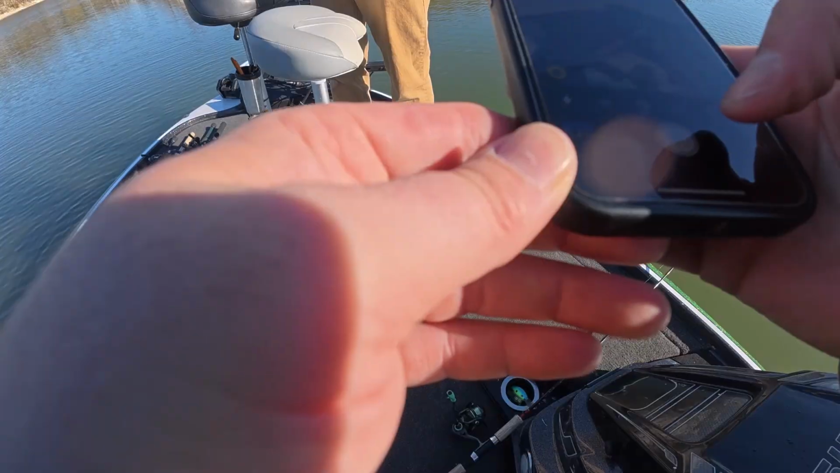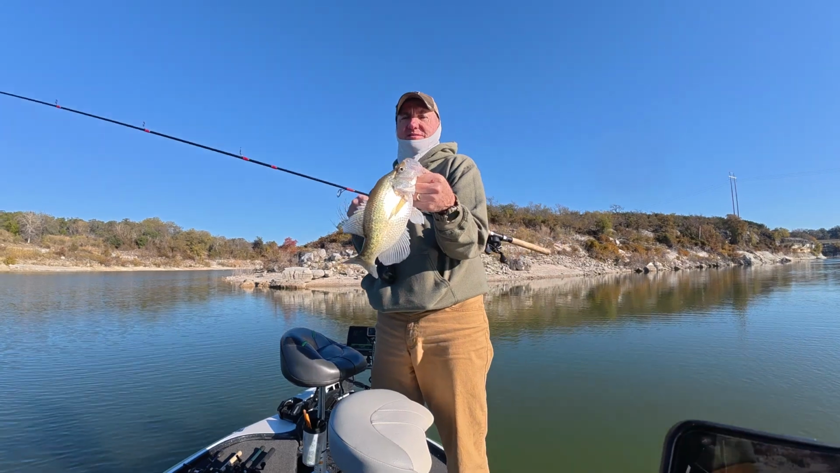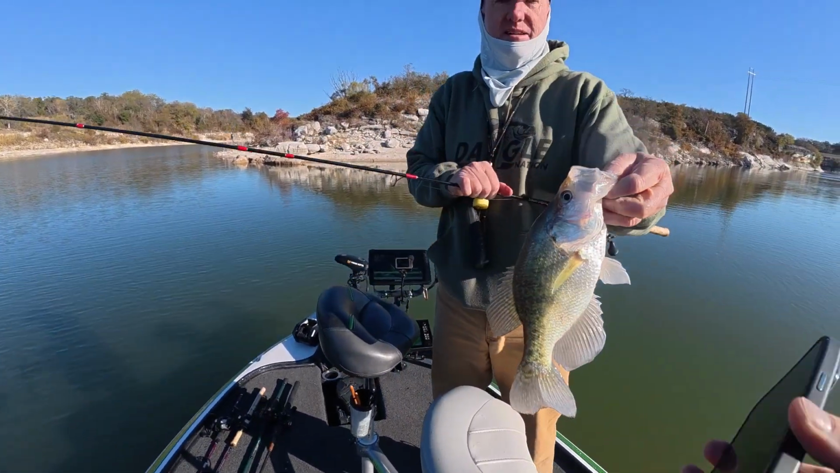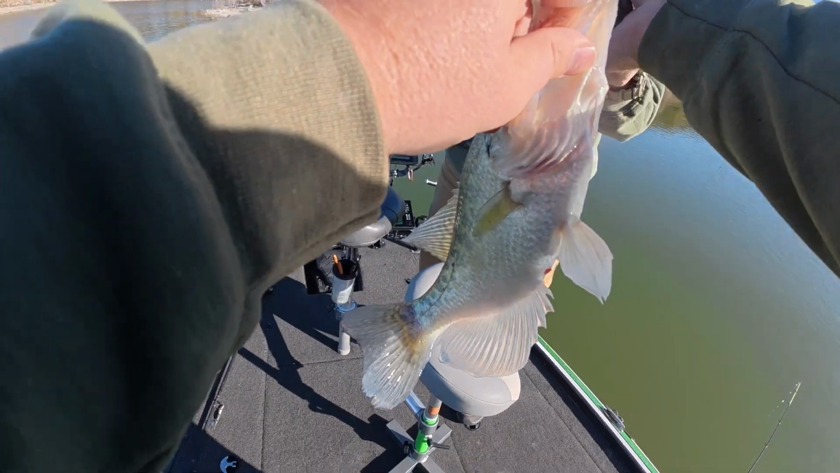Finally worked out. She came across that tree. 16. Well, yeah, what happened? We watched it, but tell us what your view was. Just came across the stick and he finally looked at it and I just kept reeling upward. Yeah, perfect. Kept reeling upward and he said, yeah, I'm gonna eat that.